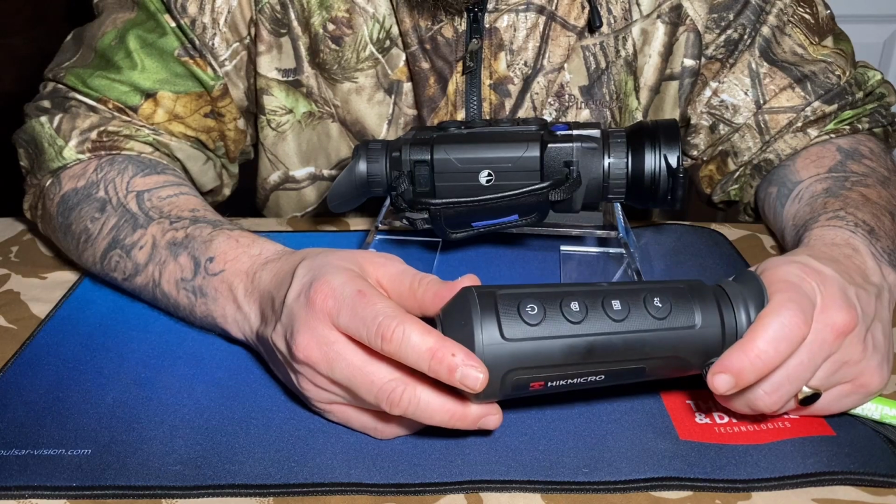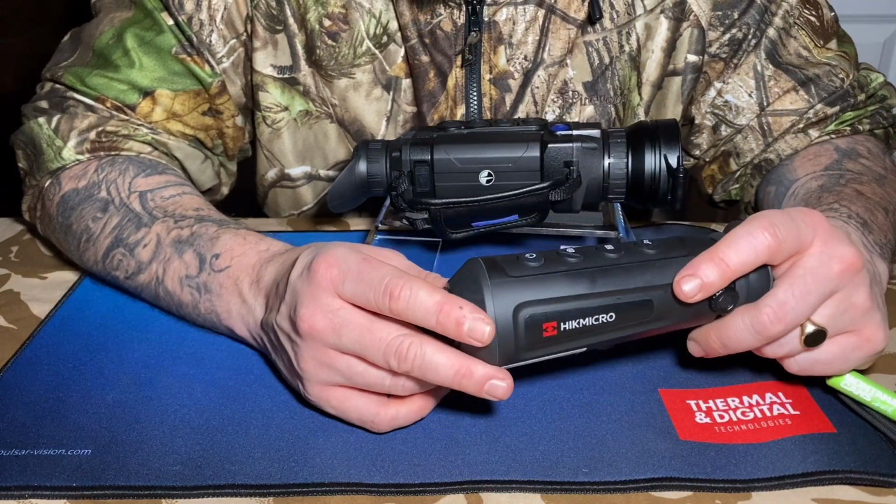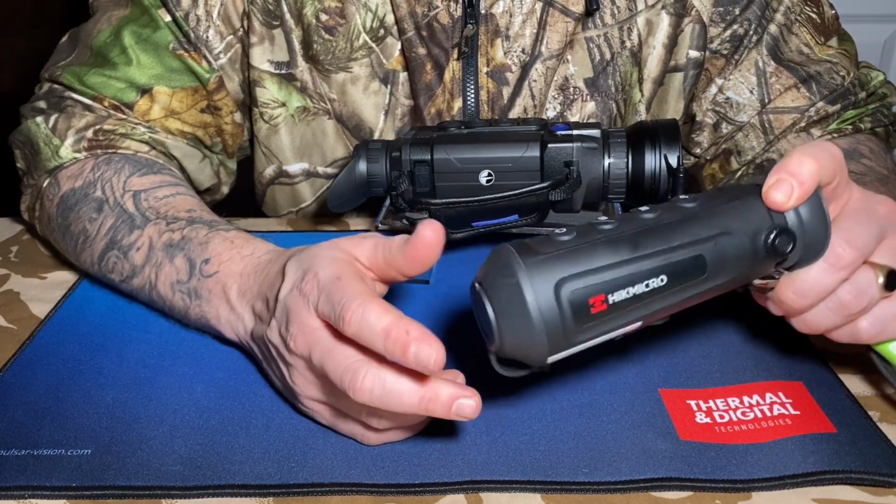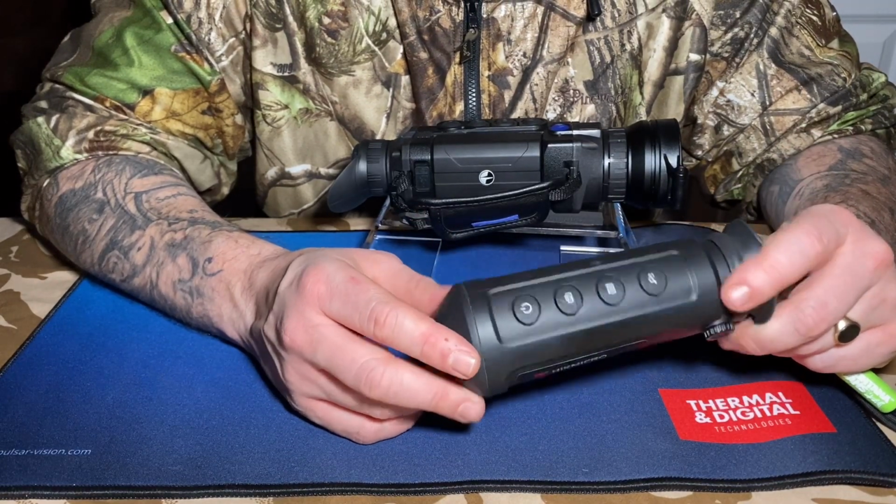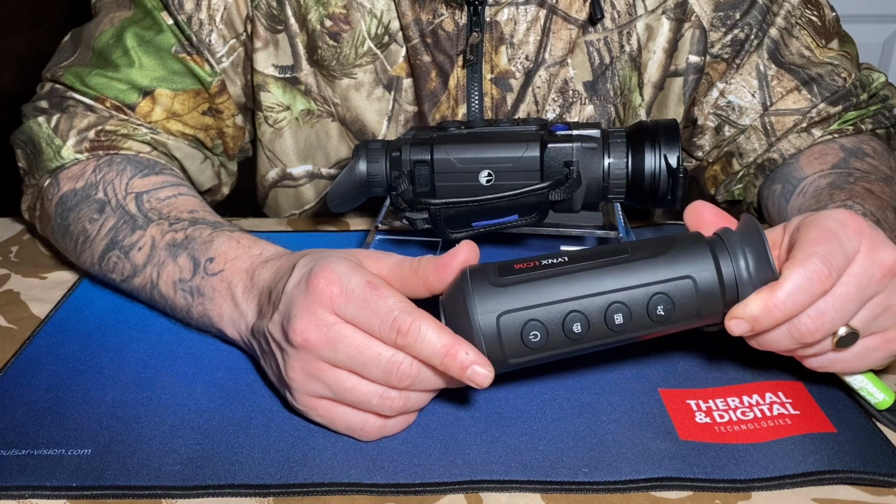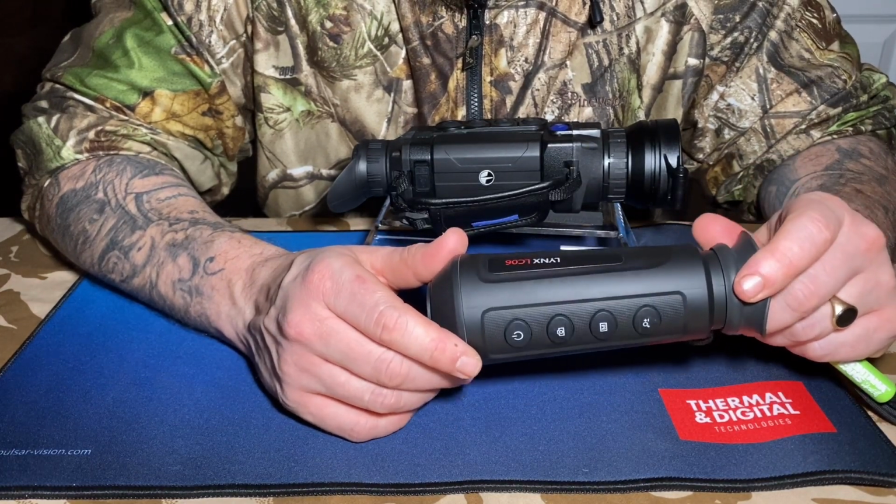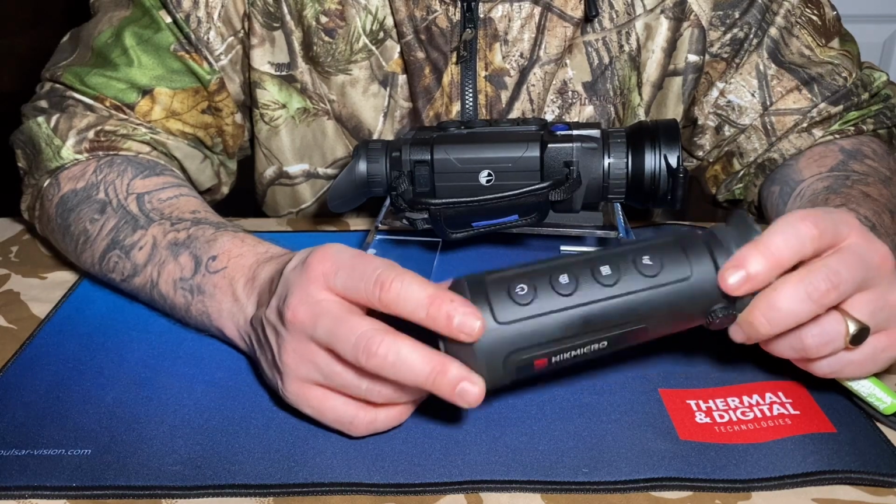It will die in a day. This thing is cheap in the thermal world, cheaper than an iPhone, and the battery will last what it says. You've got a good 10 hours out of it. I'm not target shooting, I'm a hunter, so you go out and take this with you, that's 2-3 sessions. It does what it's supposed to do.